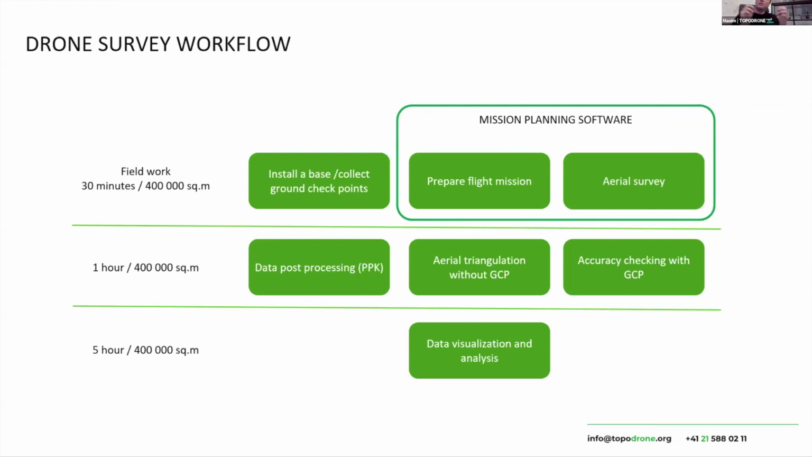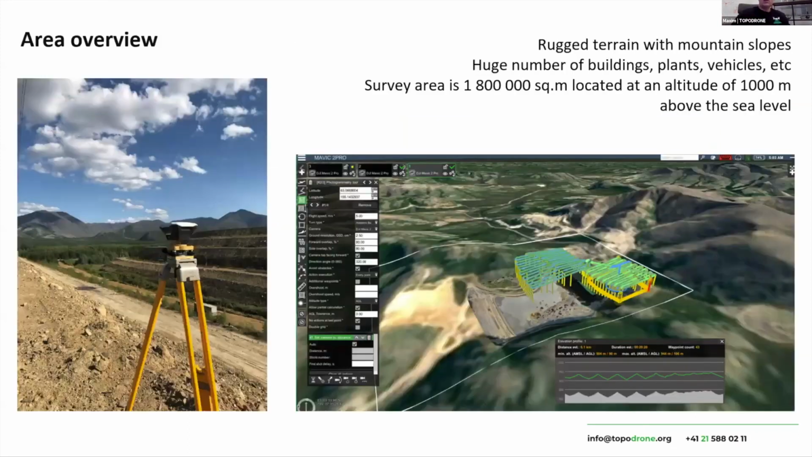After that we assign precise coordinates of the images inside of ExactTech, and after that we process the data set in Pix4D Mapper software and create three-dimensional models and maps. And it's just an example of our survey area.